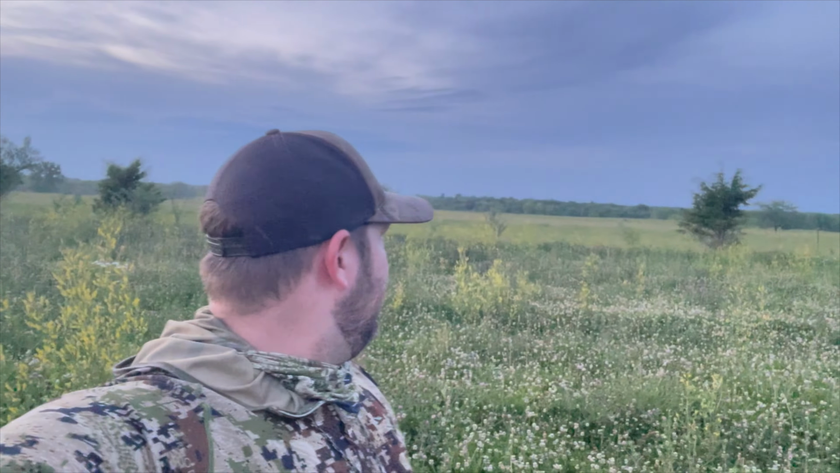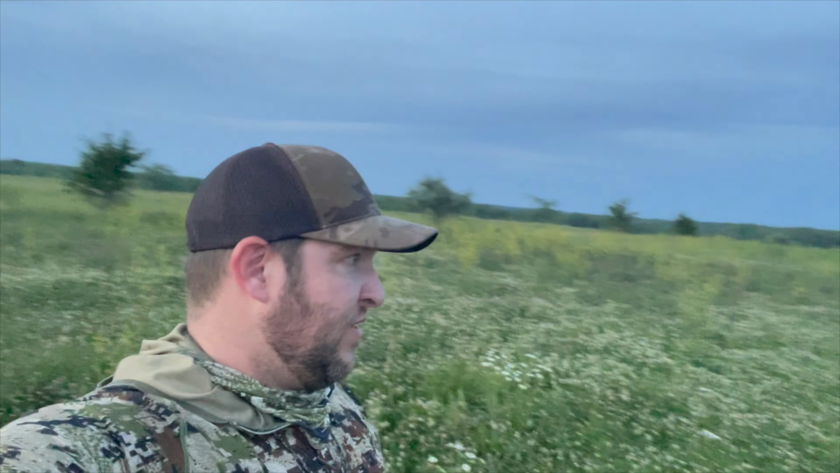I think really I'm only 60 yards from the gun now, but at one point I had one come. I mean, he was almost on top of the call, probably 30 yards, maybe not even that far. But, pretty good stand. Real happy with how that one turned out. So I'm gonna pack up and get out of here.